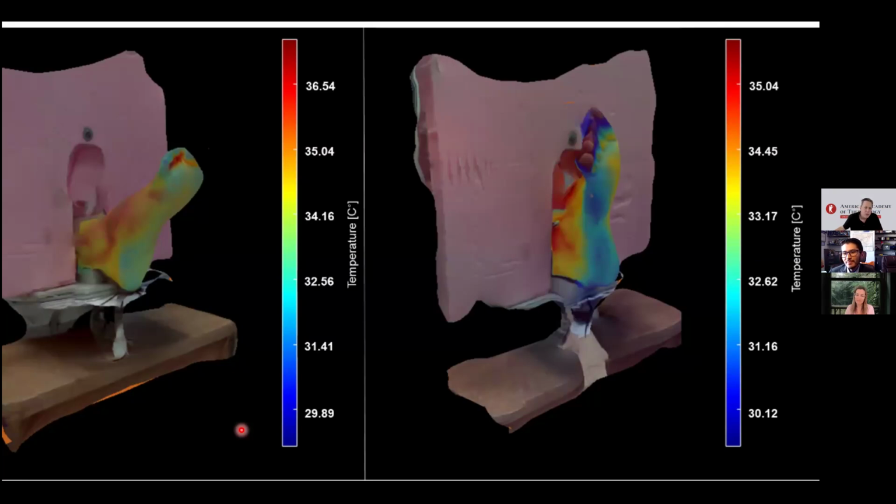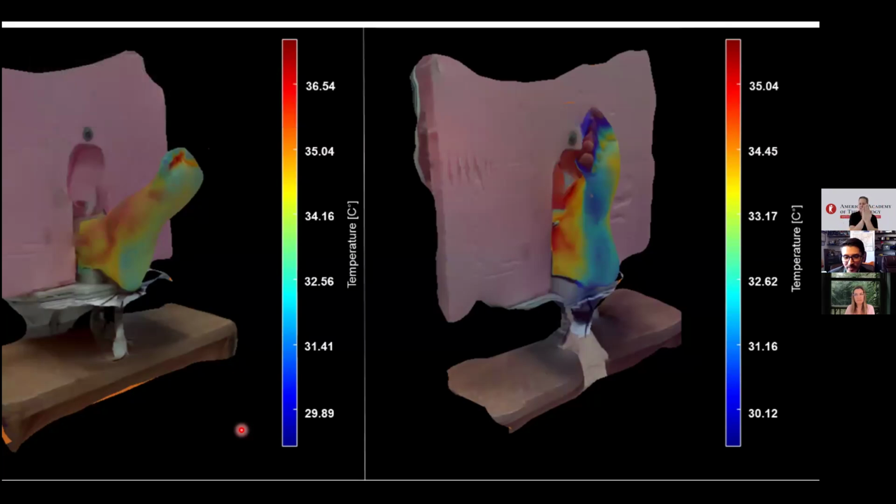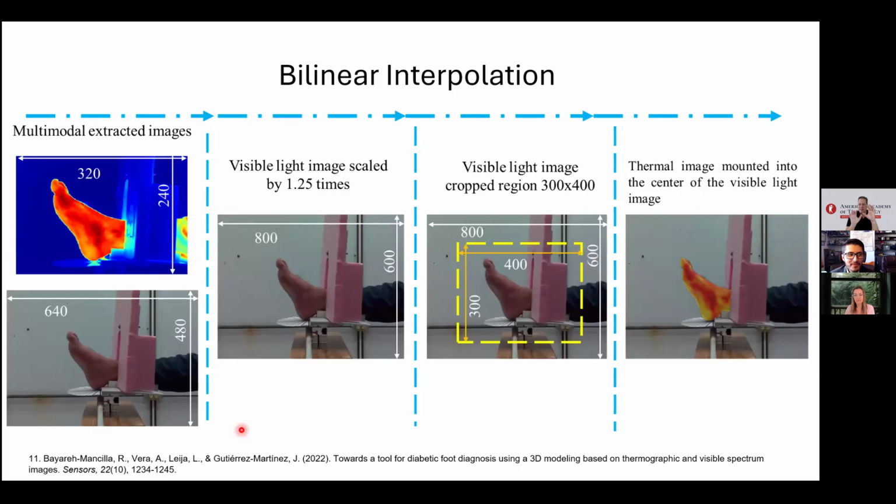One of the most impressive aspects of your study is the use of the oblique thermal image. I like that you show not only the plantar view but also the oblique one, and it's possible to see the veins in that image. It's very creative.